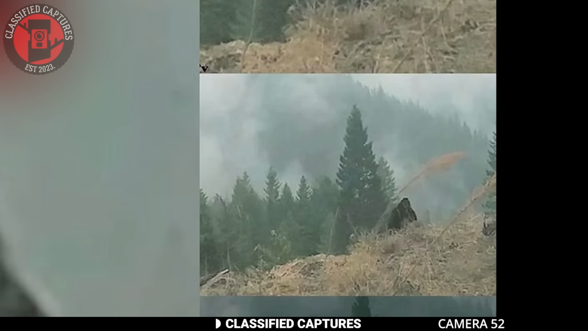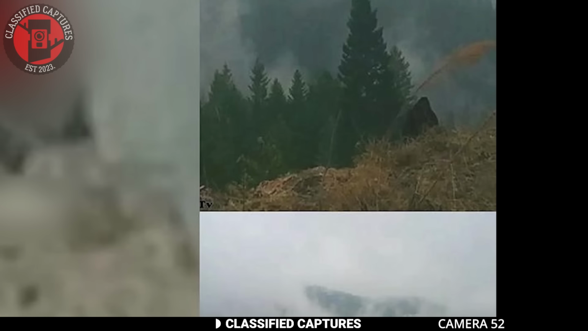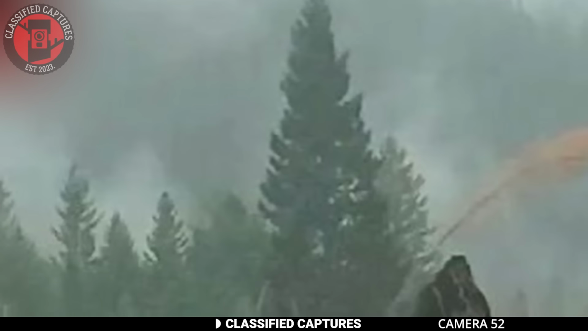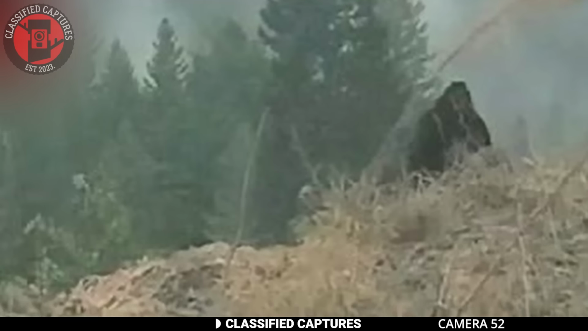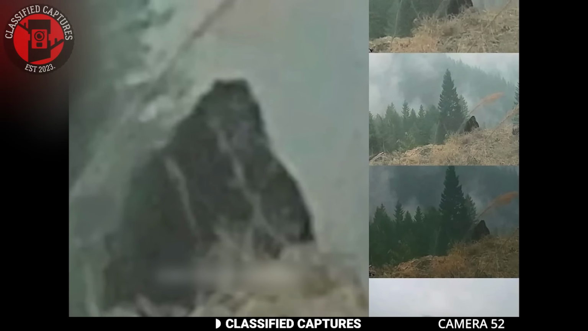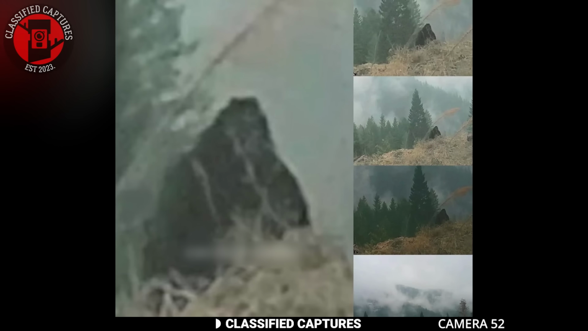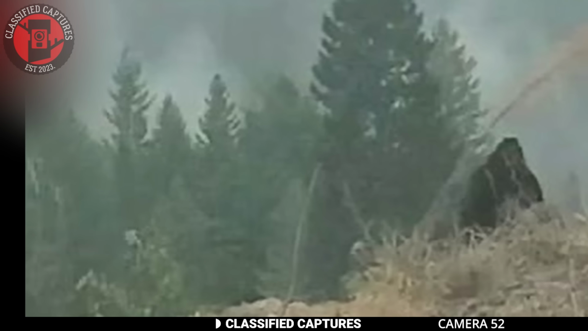Naturally, this has stirred up quite the debate online, with everyone chipping in their thoughts and feelings. Some in the community analyzed the image and were struck by the size of the figure. By comparing its height to the surrounding geography, they estimated it to be around 7 to 8 feet tall, which makes it a massive creature by any standard.